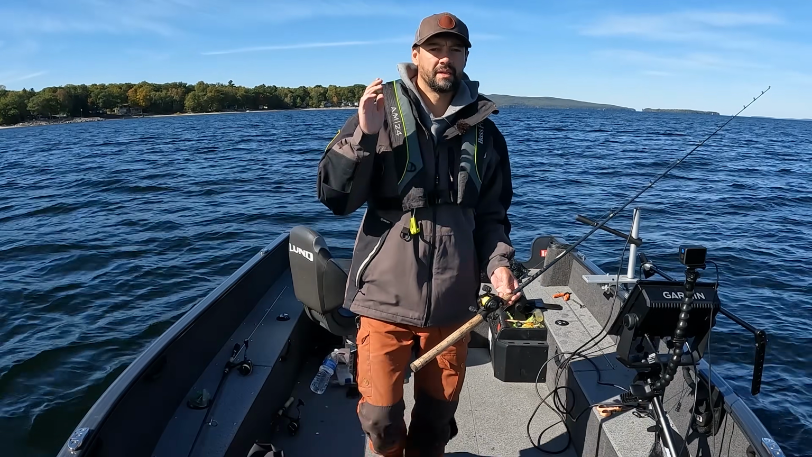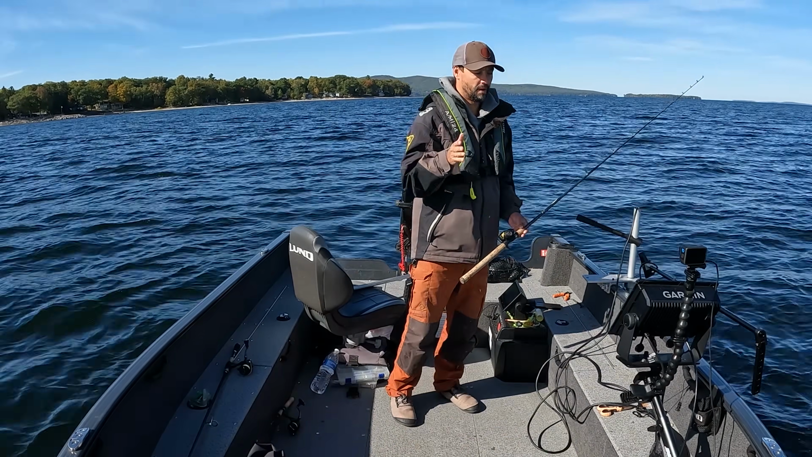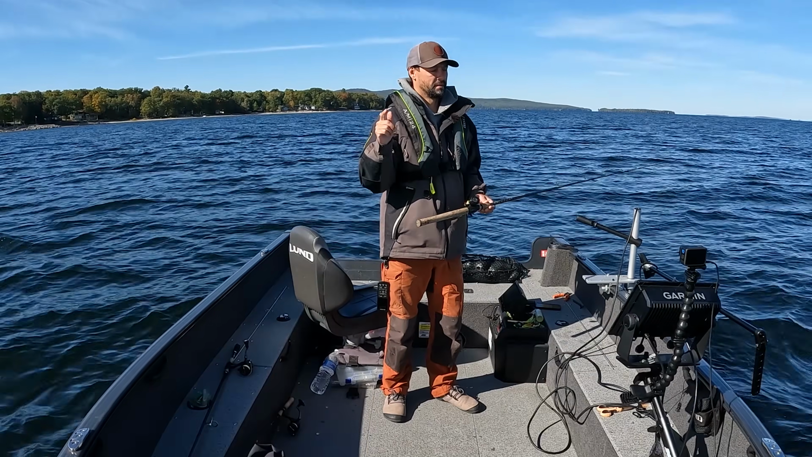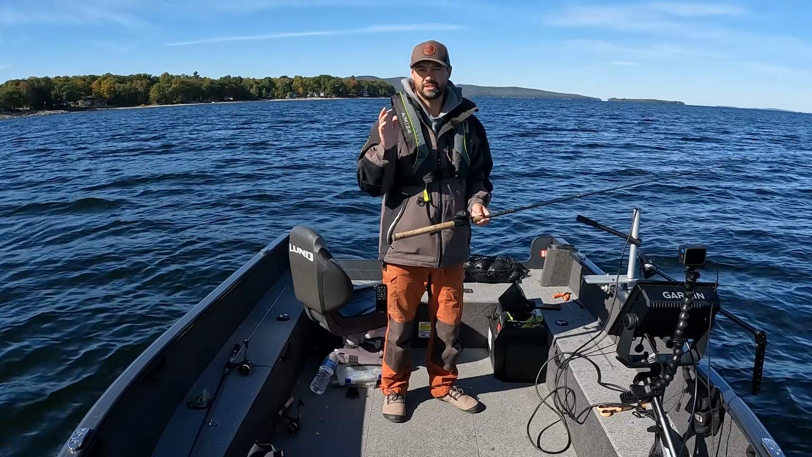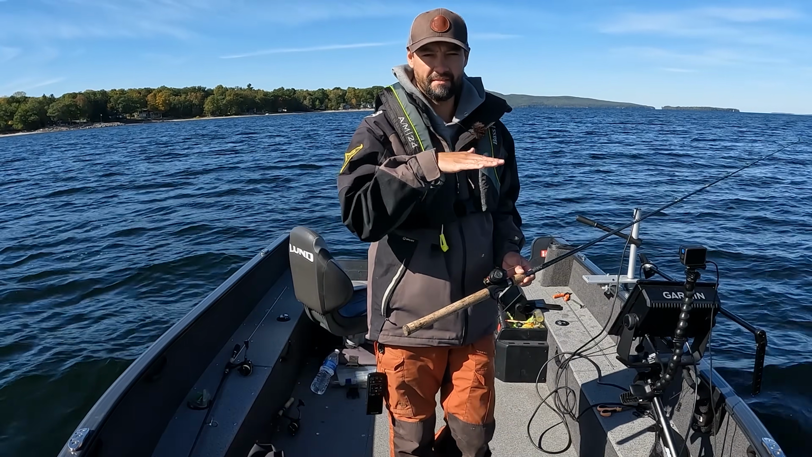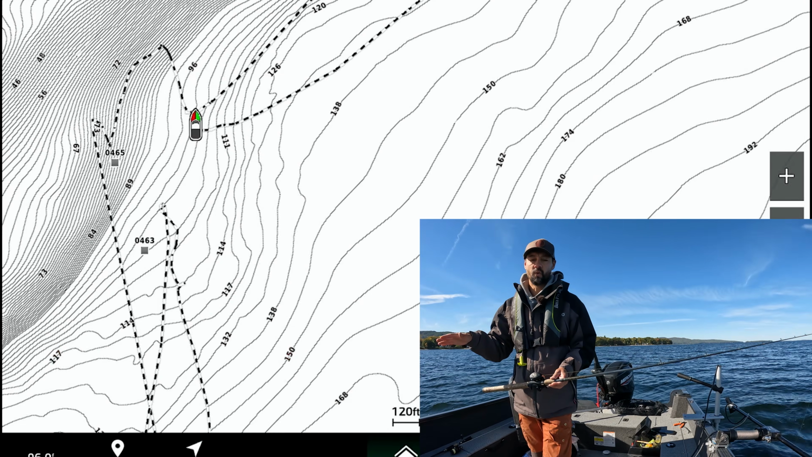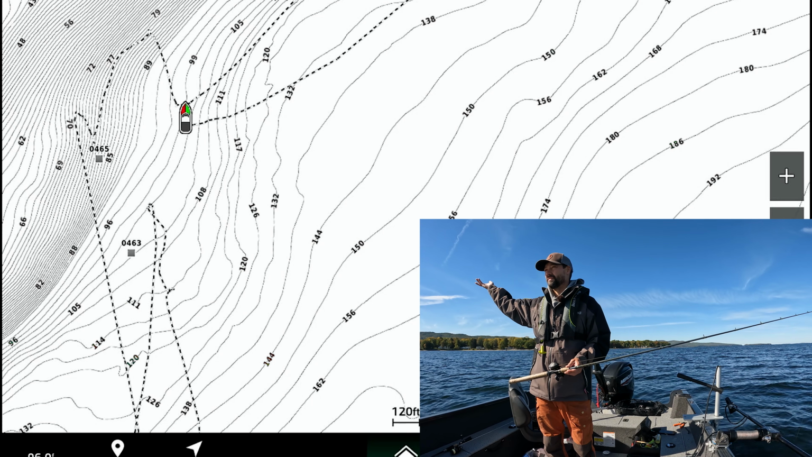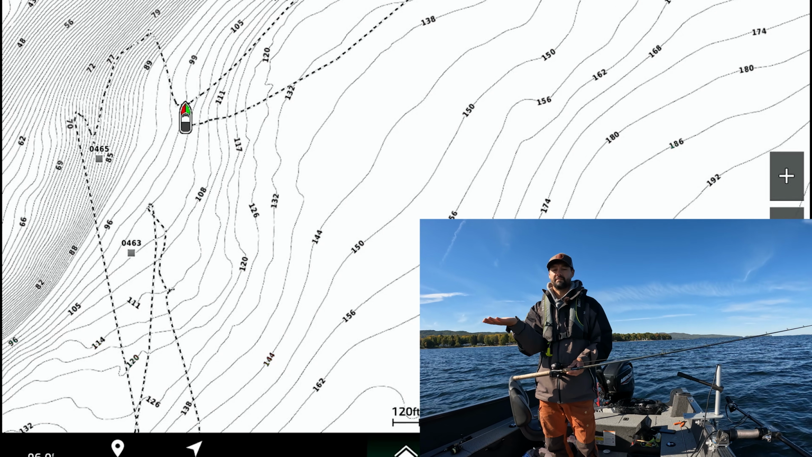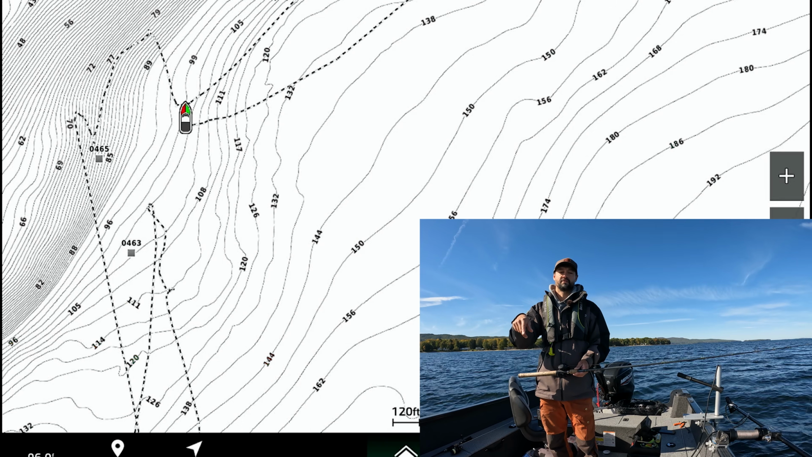So let's talk about lake trout spots for beginners. Now, that sounds weird, but what I would suggest for lake trout spots for beginners is big open flats. Right now I'm next to a feeding flat, a ledge, and then another feeding flat. I'm at the bottom of that feeding flat, at 100 feet, as you guys can see with Livescope XR.